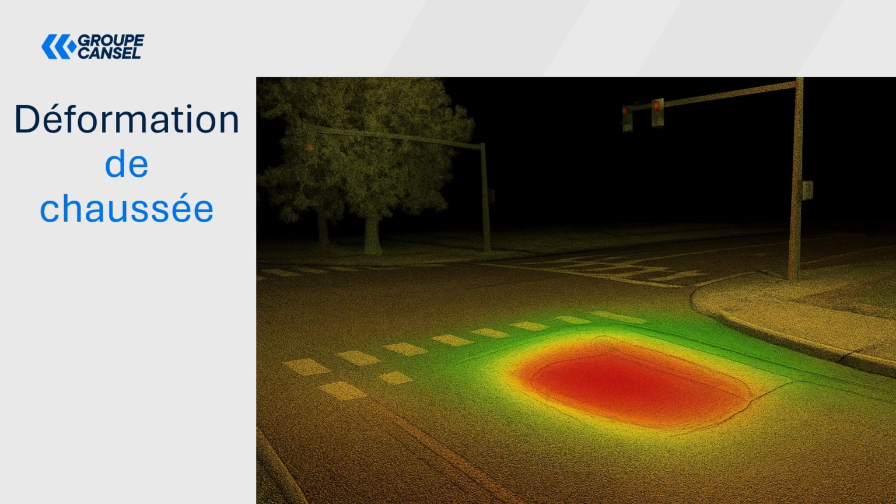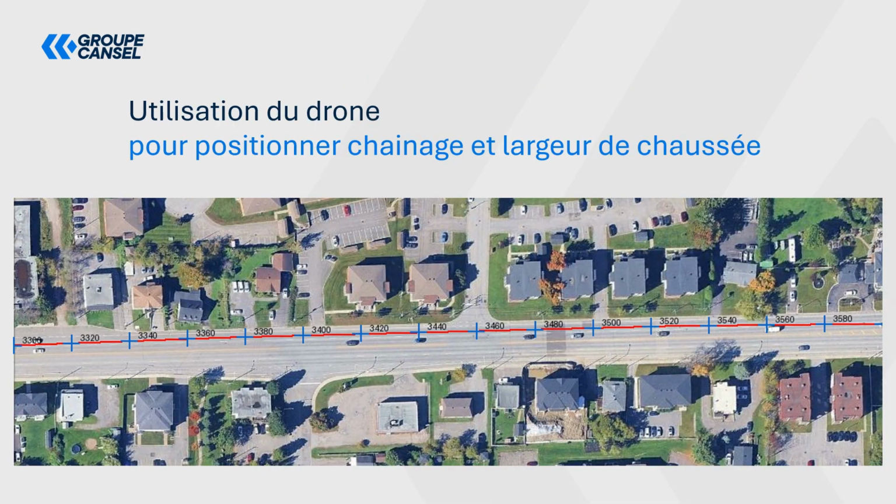You have also collecting the data. We can use the drone itself. So here we see an example of an orthophoto. So that's what we're talking about. Not even from the point cloud, but it still gives you information to be able to position your chaining in different pavement widths as well. So you can position all this information directly from the data collected by the drone in the field.